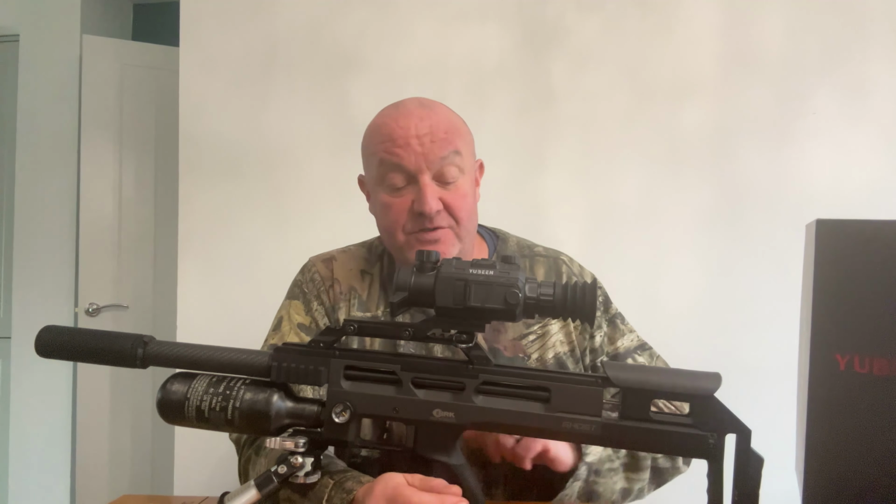You get 4 of those included in the box. And this little thing here, if you unscrew that and pop it open, you can see it takes 2 batteries in there. It says on the box the battery life is 8 hours.